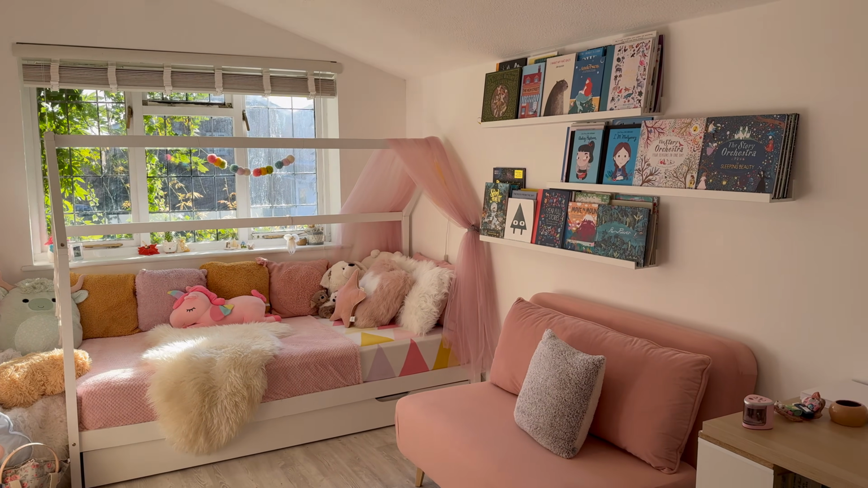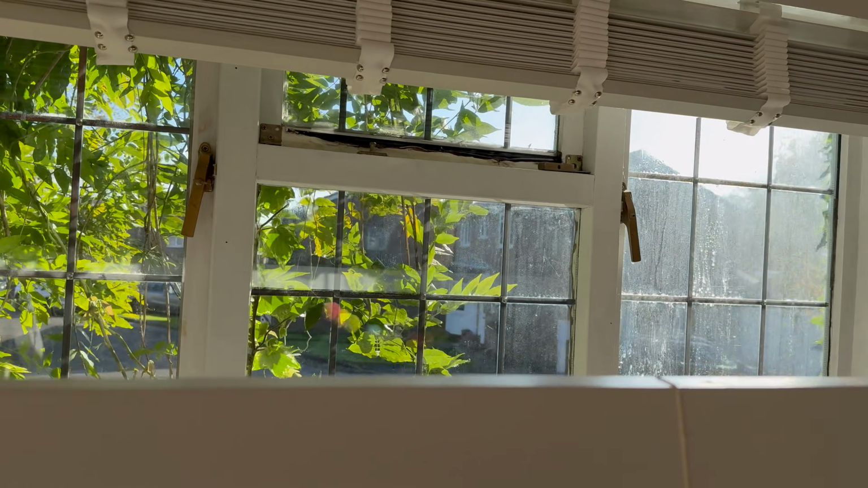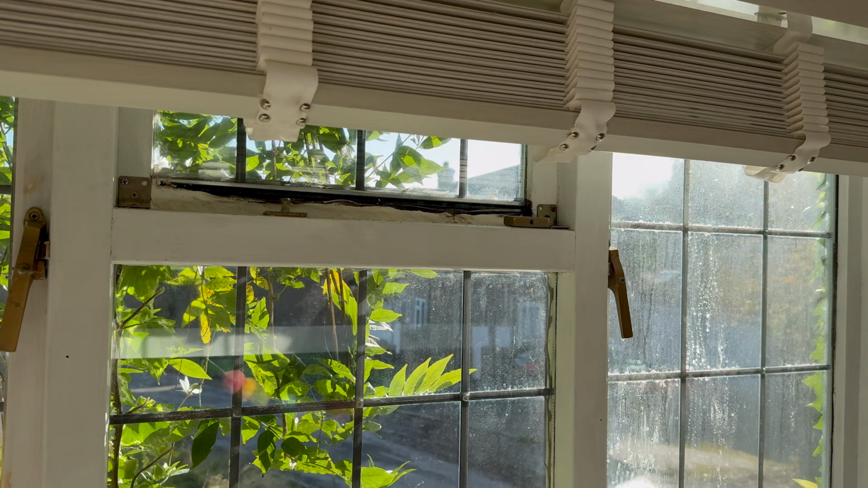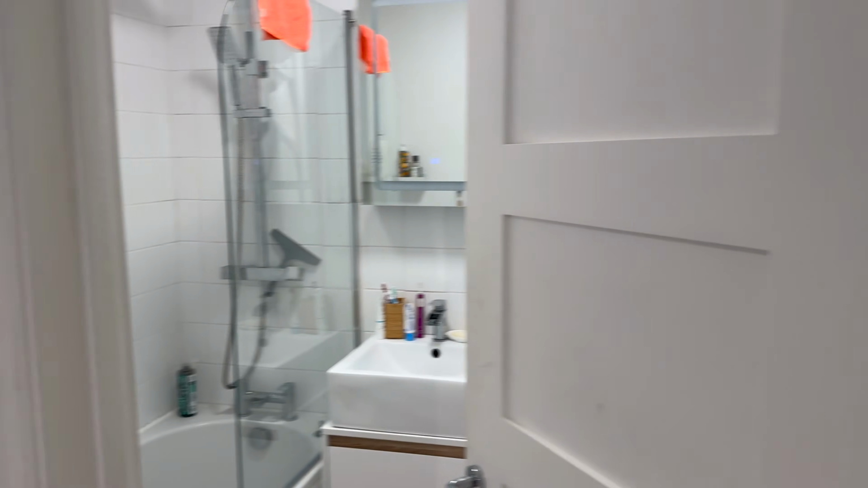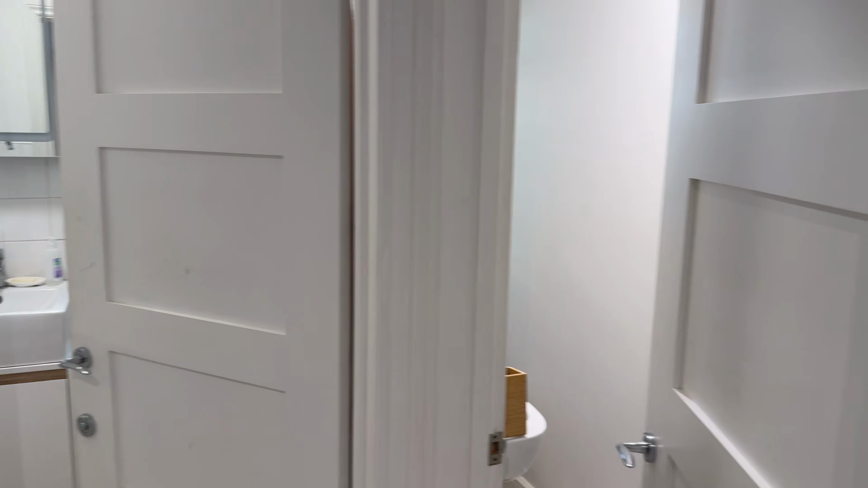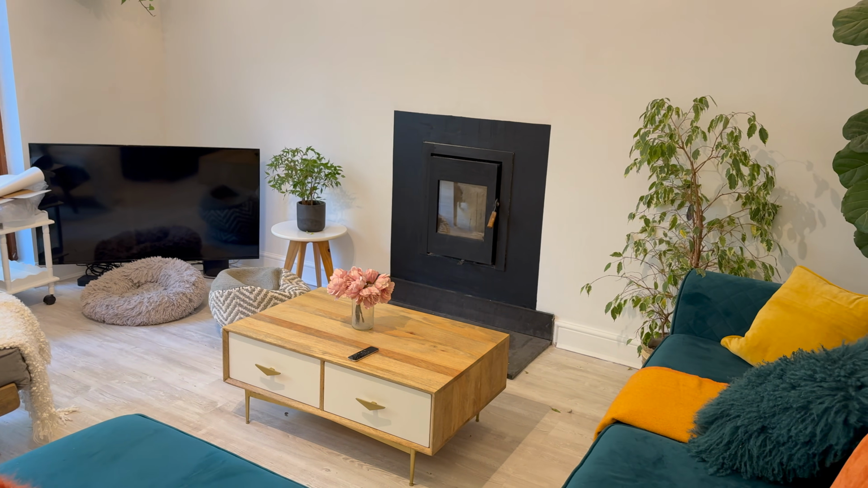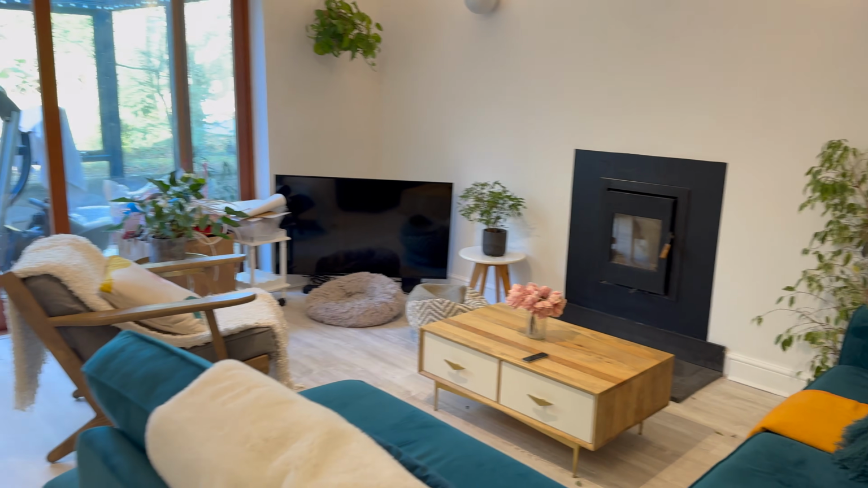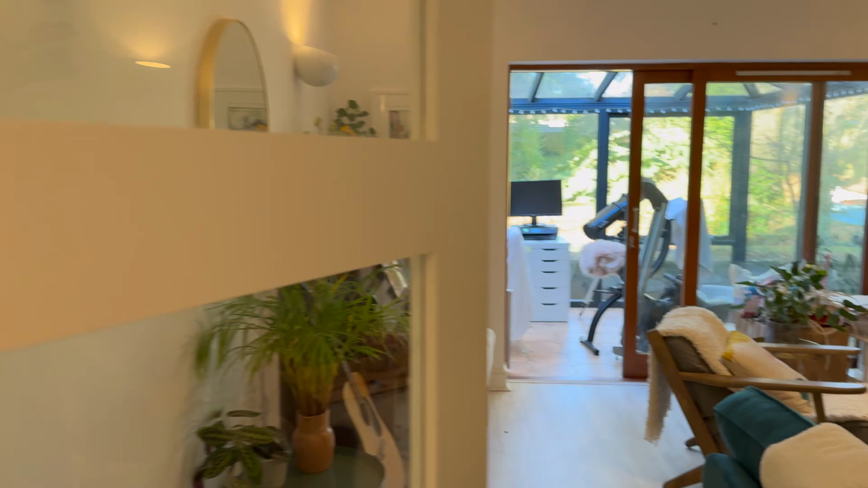All looking very cozy and inviting, but do look at the windows. So the windows do need some work. You can see they're pretty old style windows. There's a bath shower room and there's a toilet in there. Here's the lounge. We've got a log burner, although I don't know if we're going to use that very much. The girls want to, but I don't. There's a conservatory. I'll show you that in a minute.